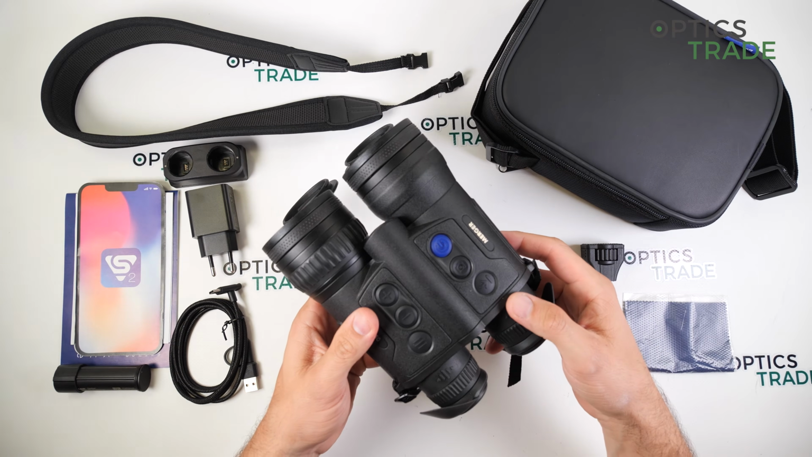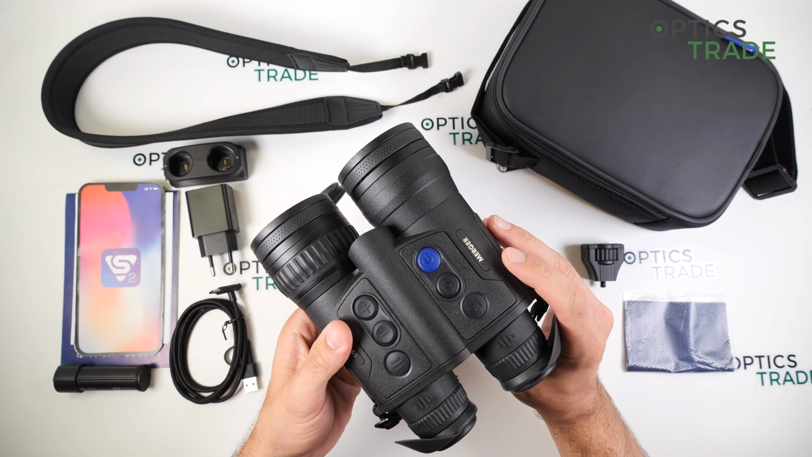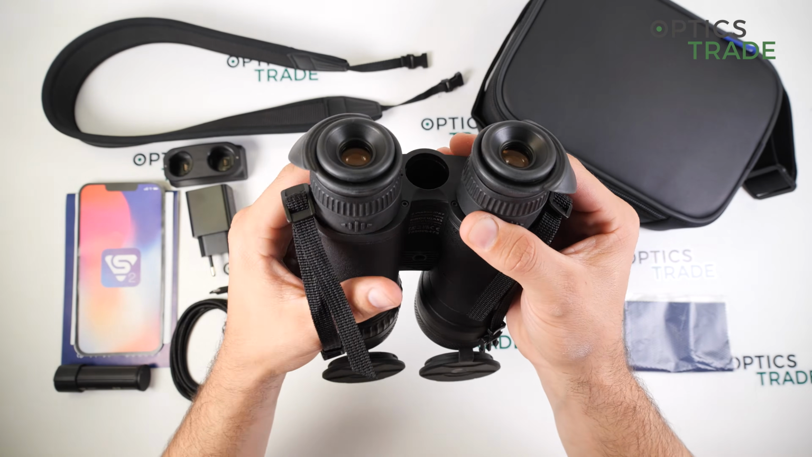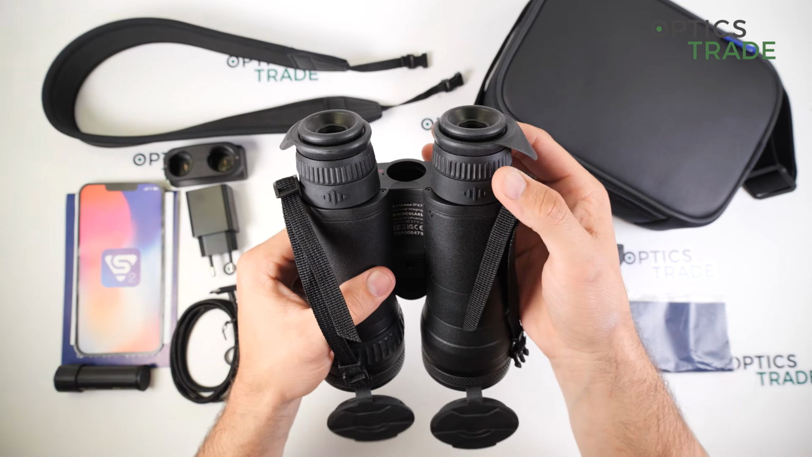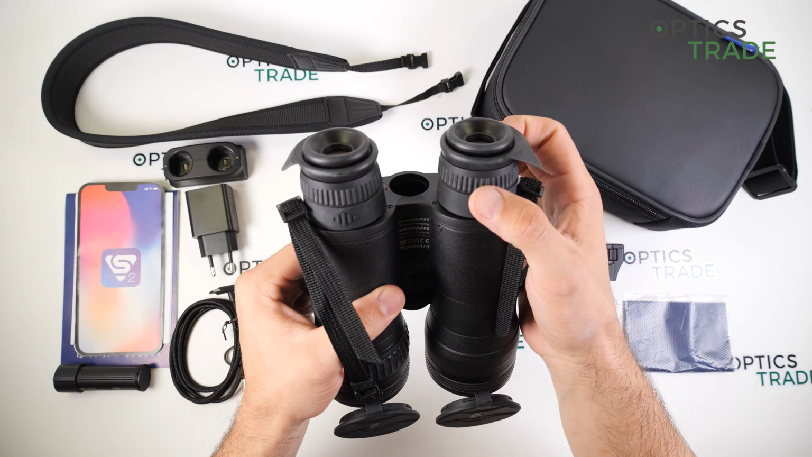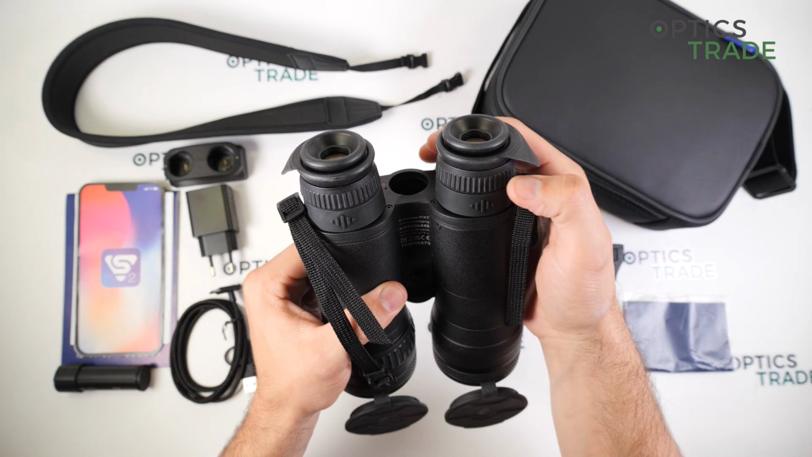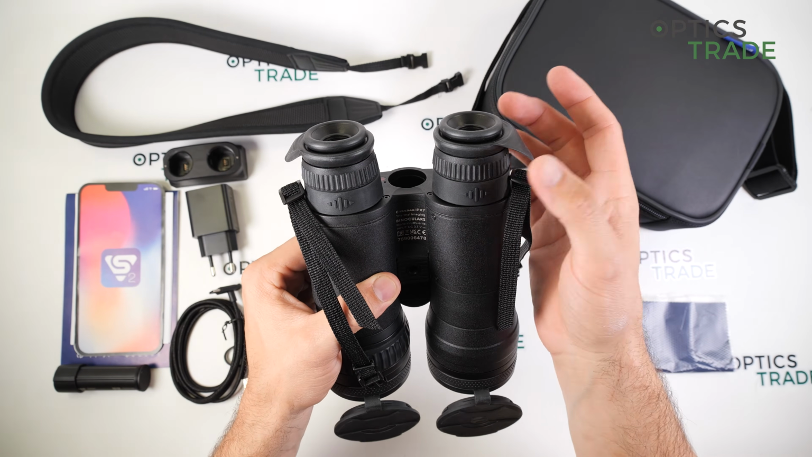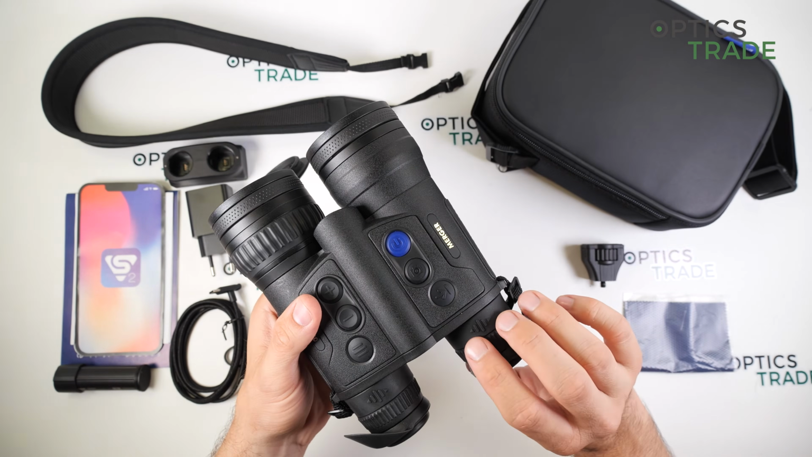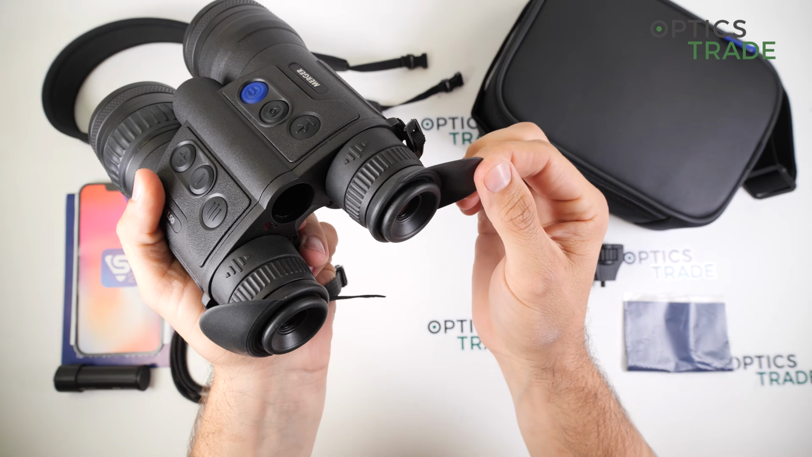And the device can also be easily used if you wear glasses. The eyepieces, as I said, can be adjusted for each eye separately, and both eyepieces have the diopter setting separately, so you can easily adjust the device perfectly to your eyes. The eyepieces are rubberized, and you have also these rubberized covers.